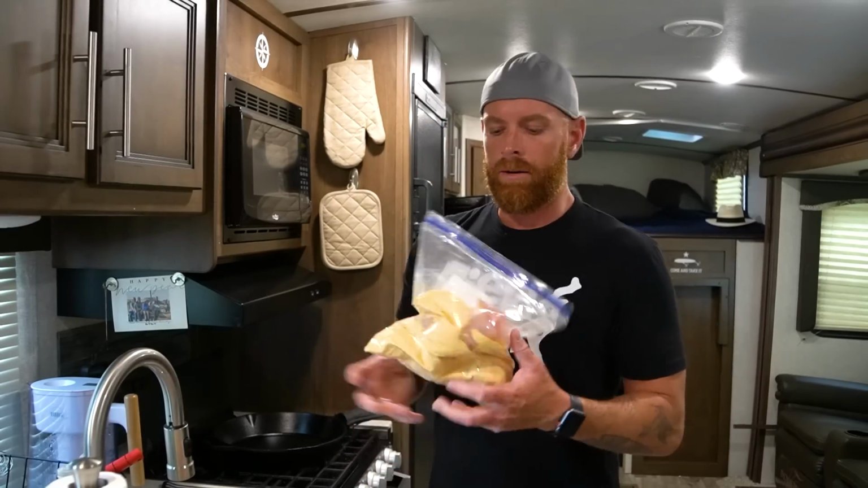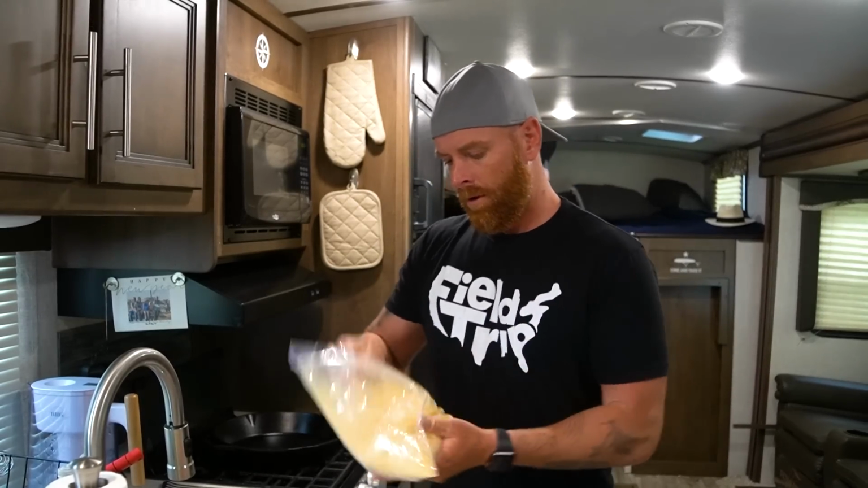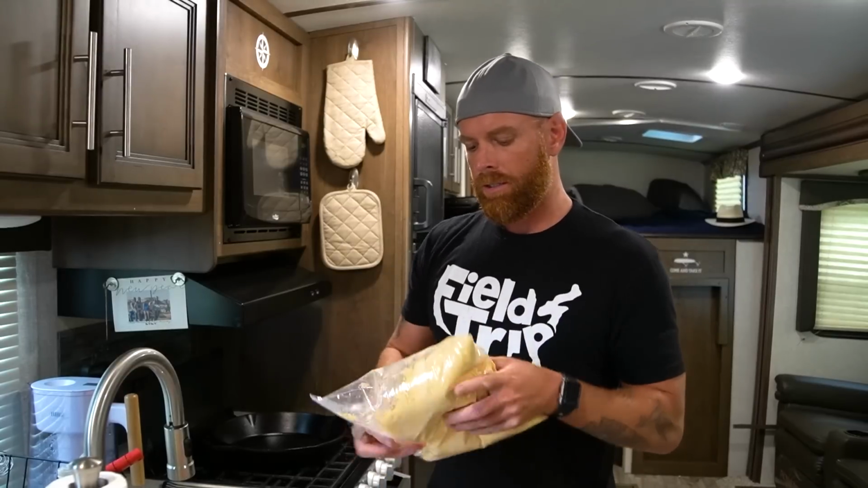And now we're just going to shake this up. Make sure that every piece is nice and coated. Now the other key to air frying fish is that we need to preheat this air fryer. And now cooking times. With fish, it's always tricky to give you some universal time, especially because different fish, the fillets are thinner or thicker or whatever.